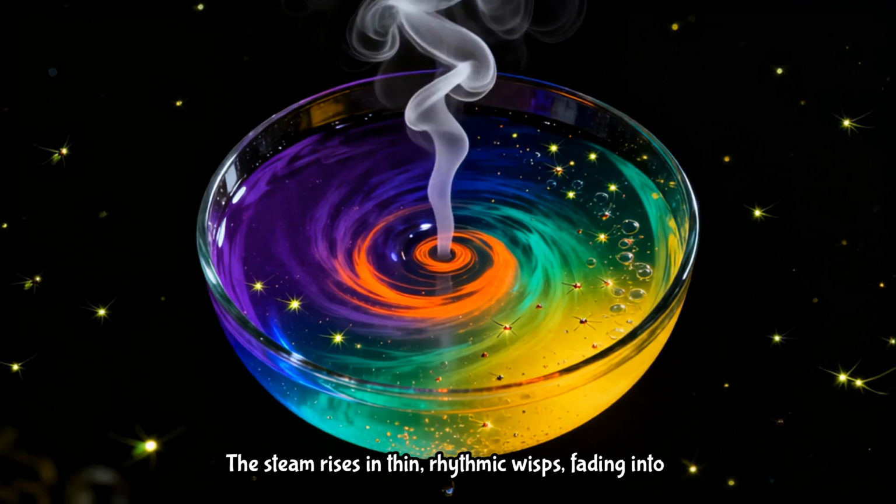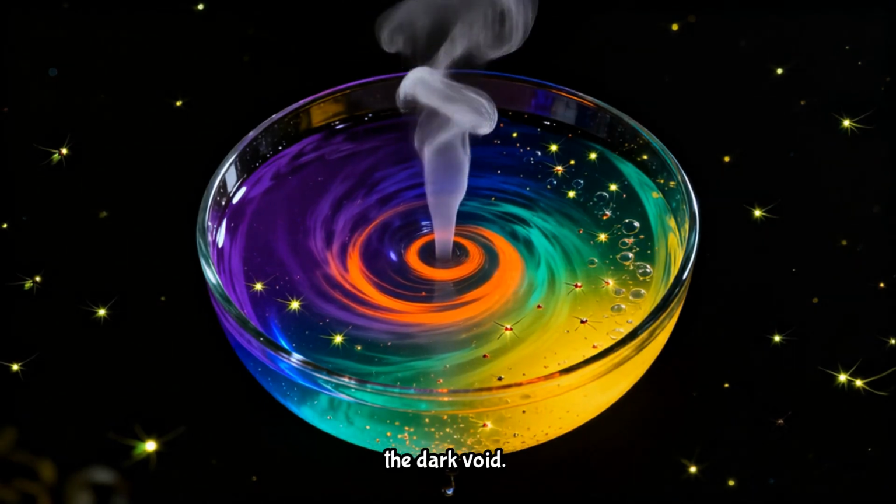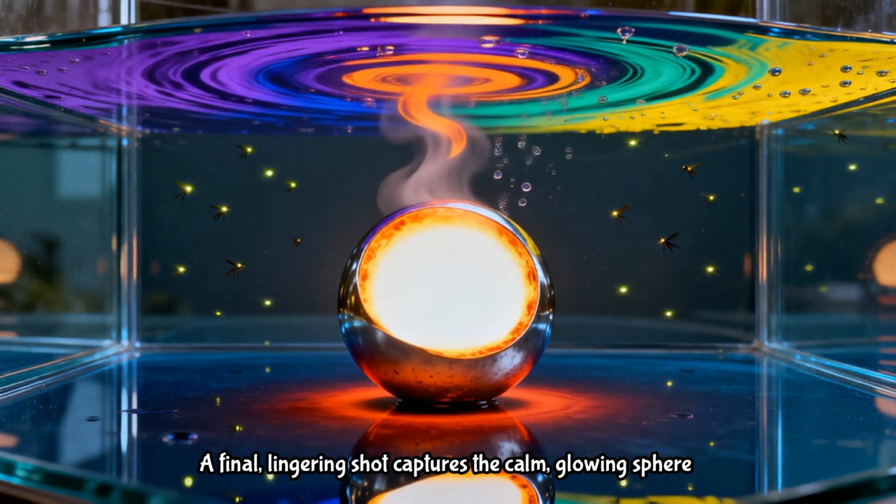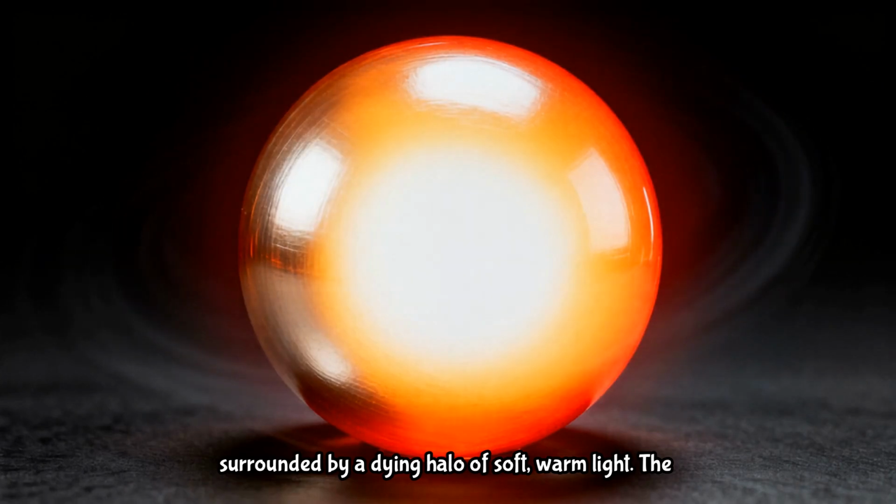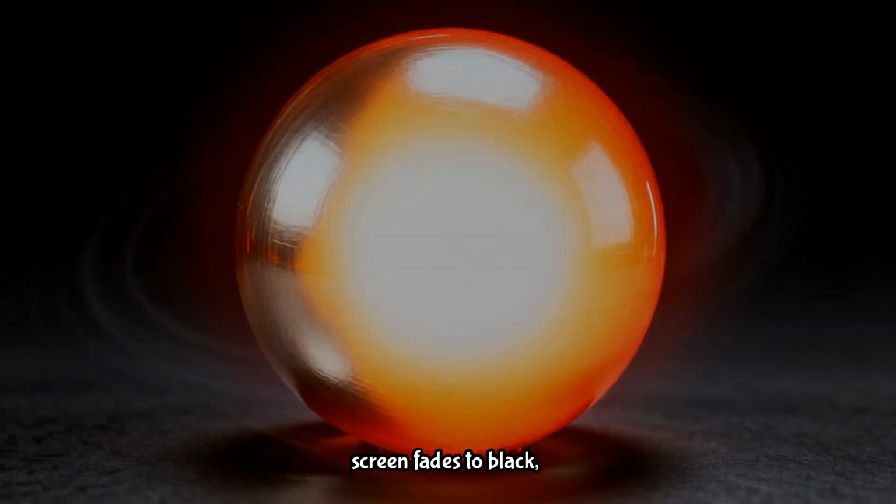The steam rises in thin, rhythmic wisps, fading into the dark void. A final, lingering shot captures the calm, glowing sphere resting at the bottom, surrounded by a dying halo of soft, warm light. The screen fades to black, leaving only the whisper.